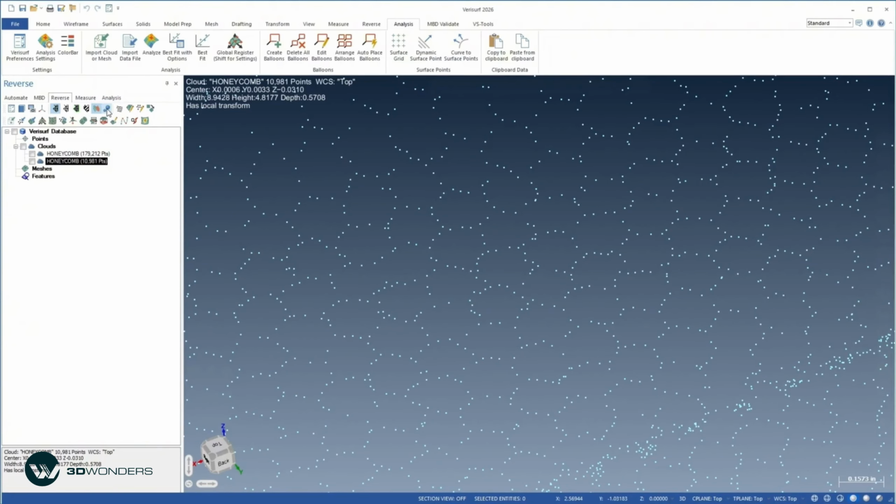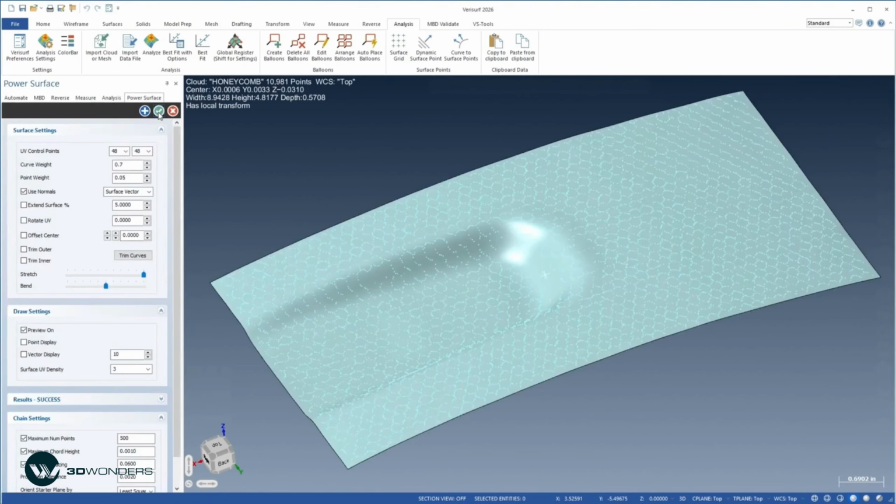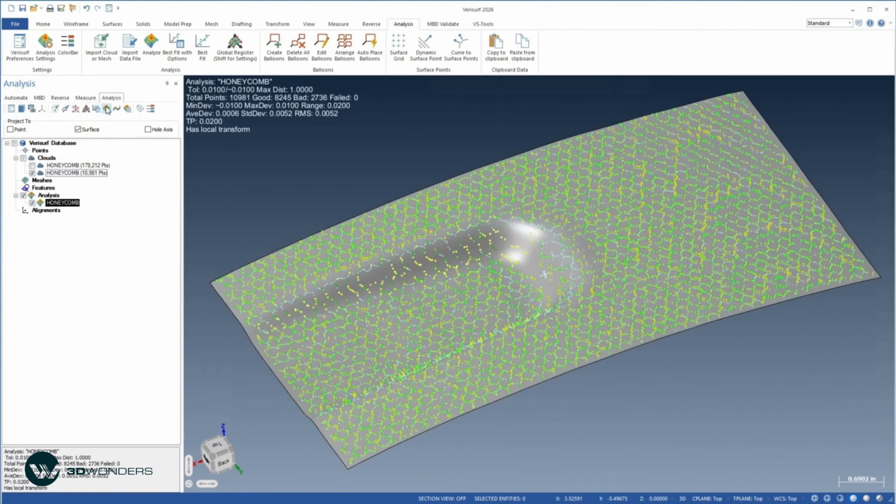Verisurf includes additional tools that can be used to verify the accuracy of the filtered cloud. Power Surface is first used to create a surface through the highest points. The points are then analyzed to the fitted surface to show how well they conform.